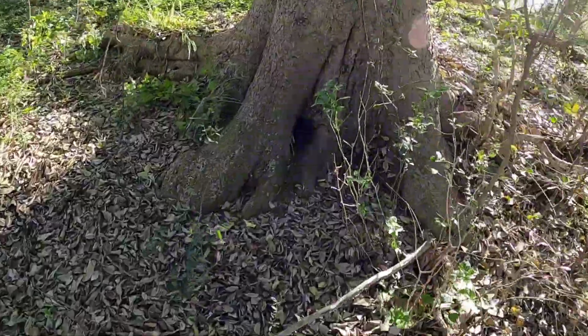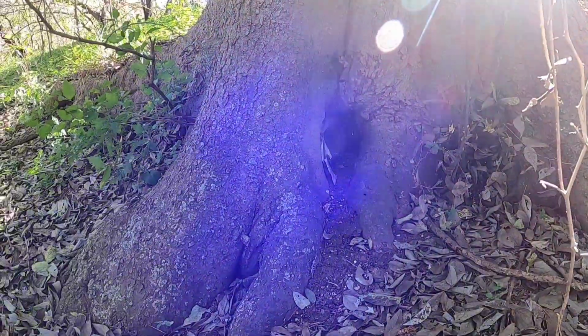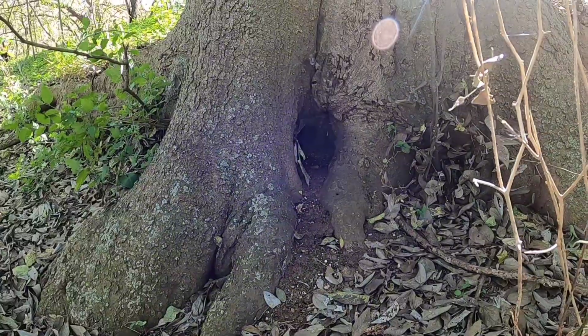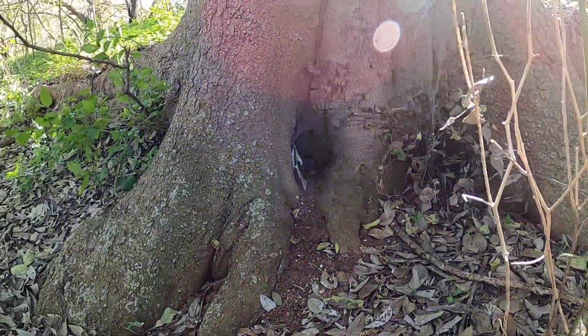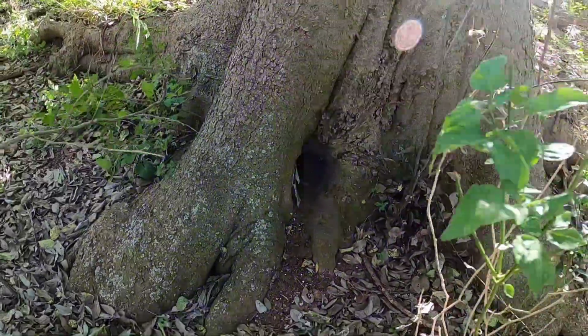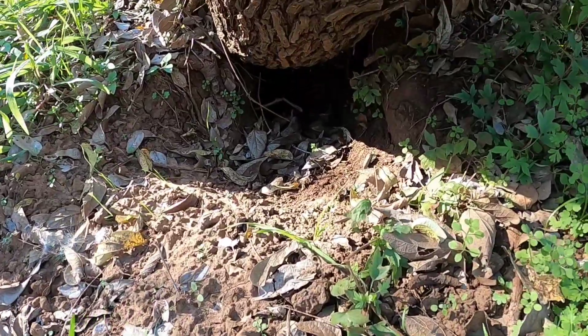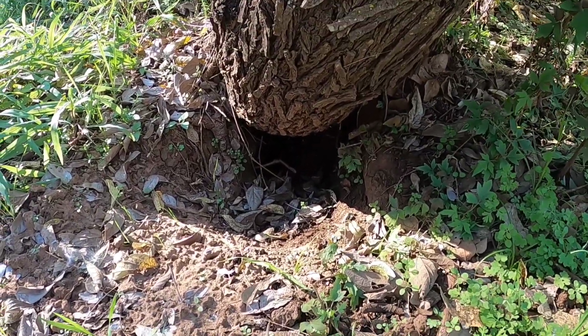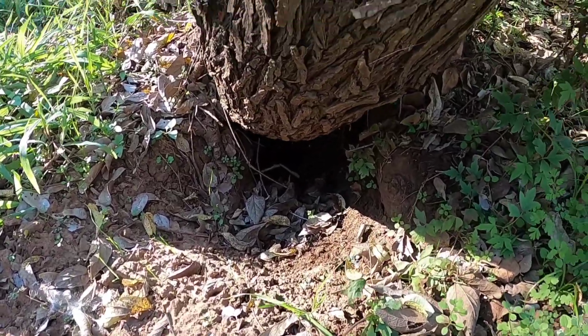Guys, we have possums that usually come out of this hole. And we also have armadillos that will live inside that hole. It's basically in the side of a tree, the tree trunk, the base. Now I'm going to show you another one. So this is an actual armadillo hole that I know for sure has an armadillo in it, but you can see it's not as big as that other one.